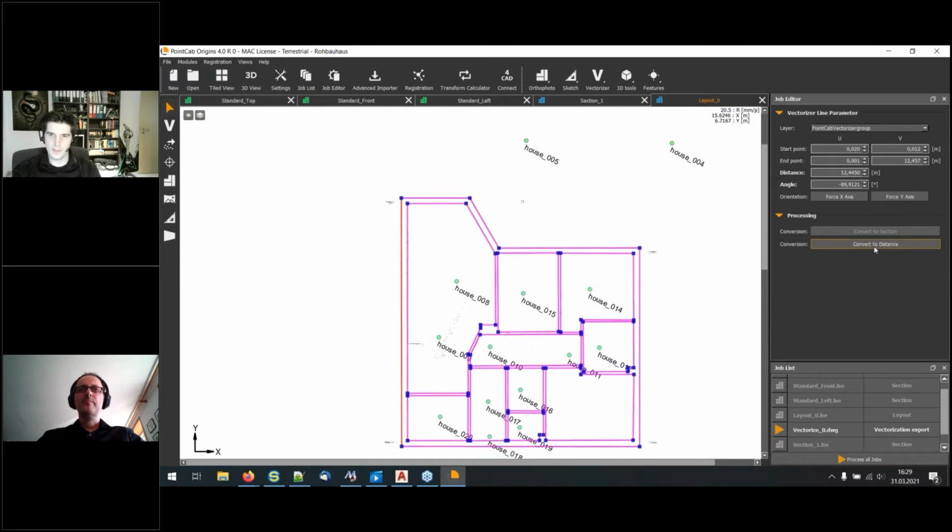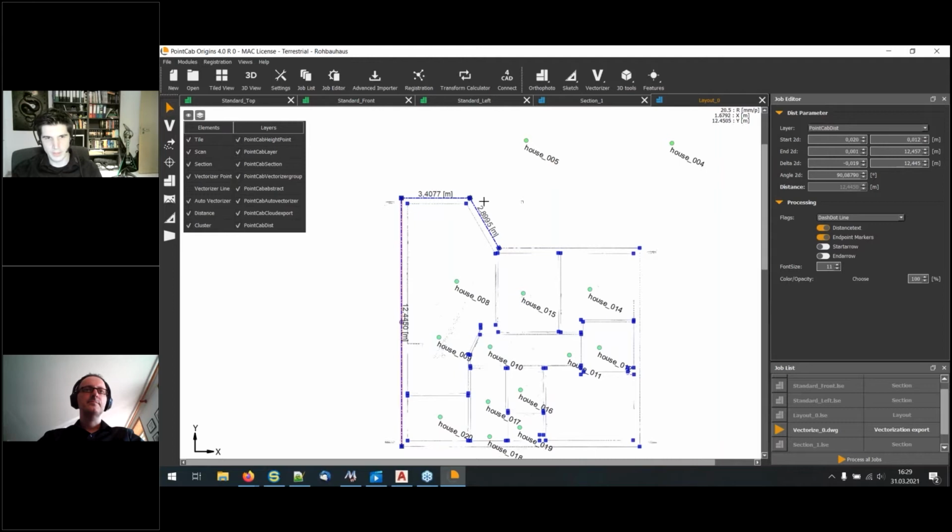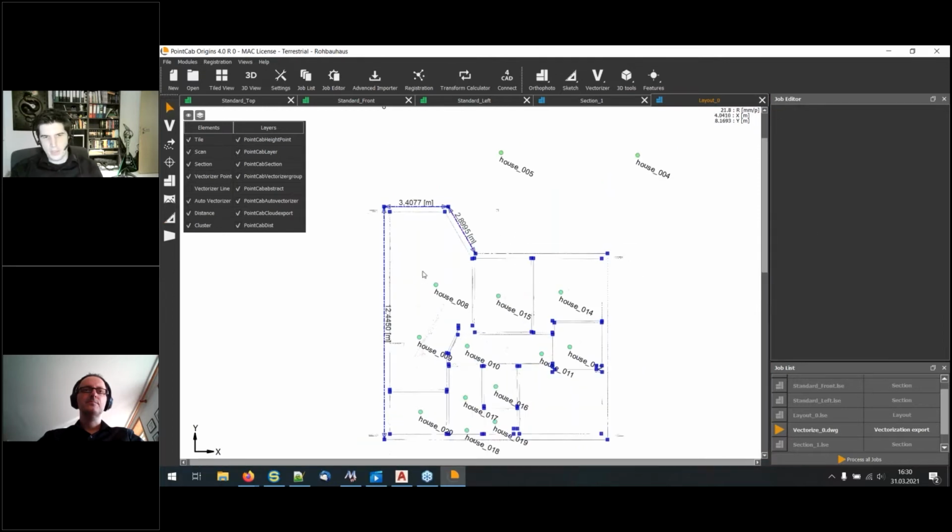And then I can press this button, convert to distance. Let's do that for these three, for example. And you see in the background directly something popping up. So let's hide the vectorizer lines, so we can see the lines directly: 12 meters, 3 meters, 2 meters. We can perhaps set a start and an end arrow, so we directly see how long these should be. So now it's nice that you can create the distances out of vector lines, and you don't need to go into your CAD system and do it there. You can directly do it with one click in PointCab.